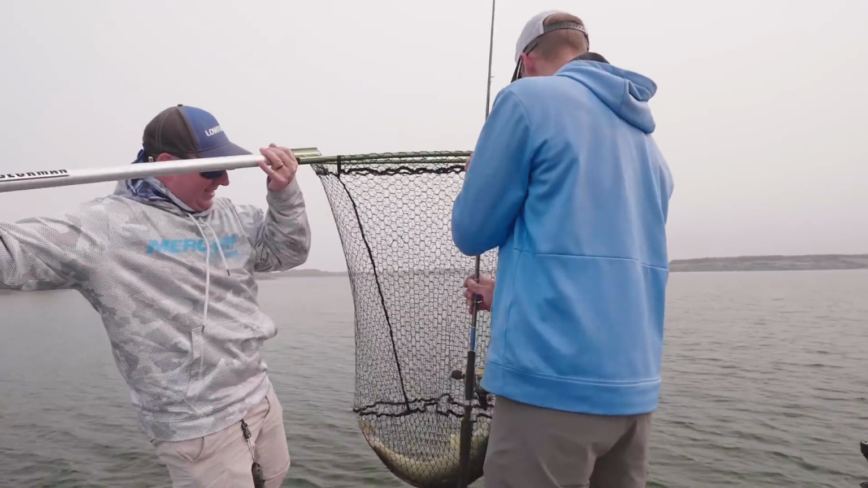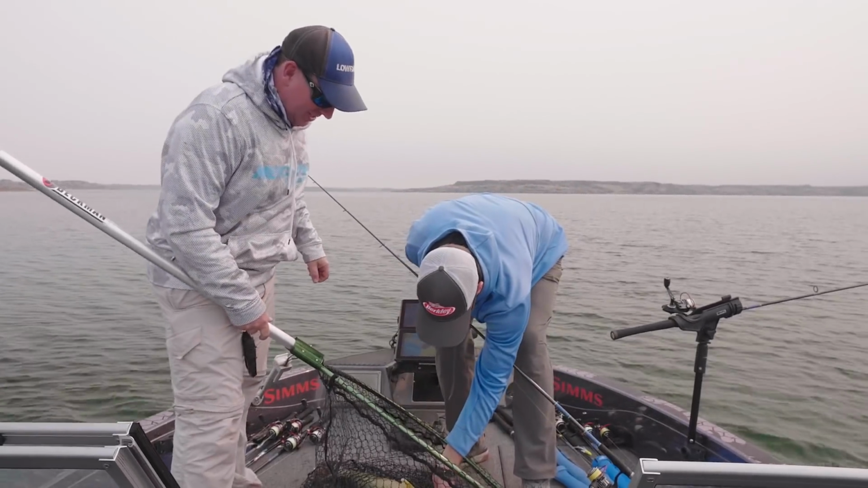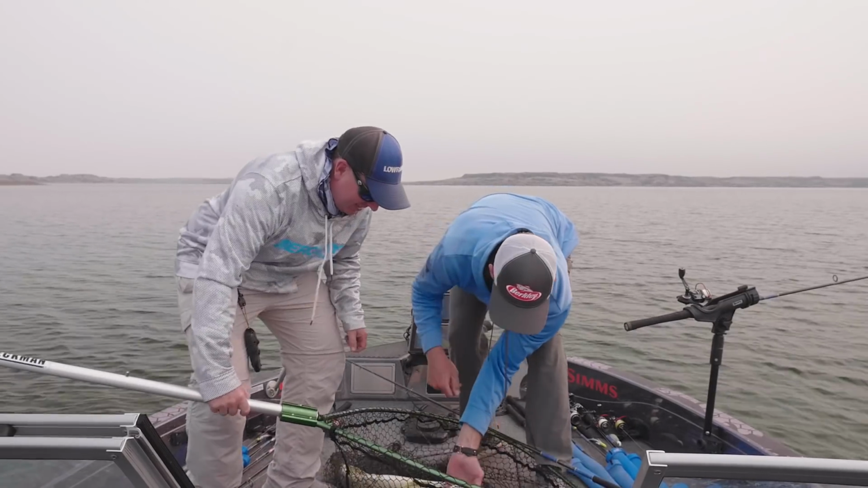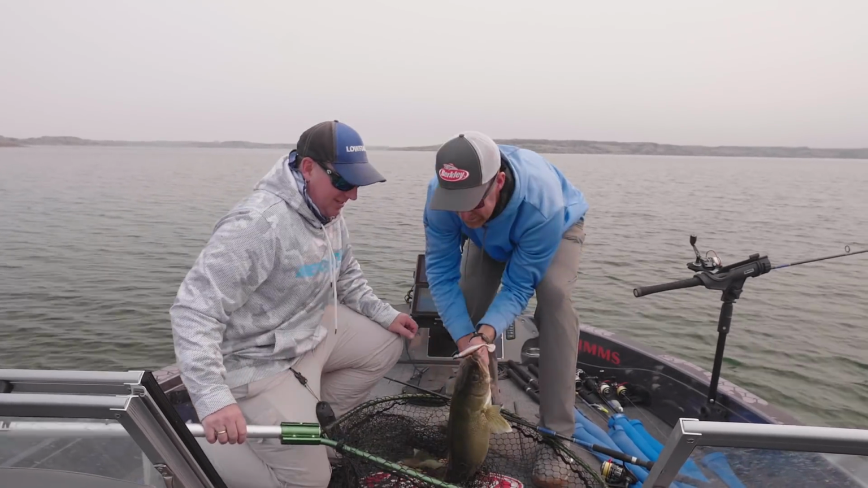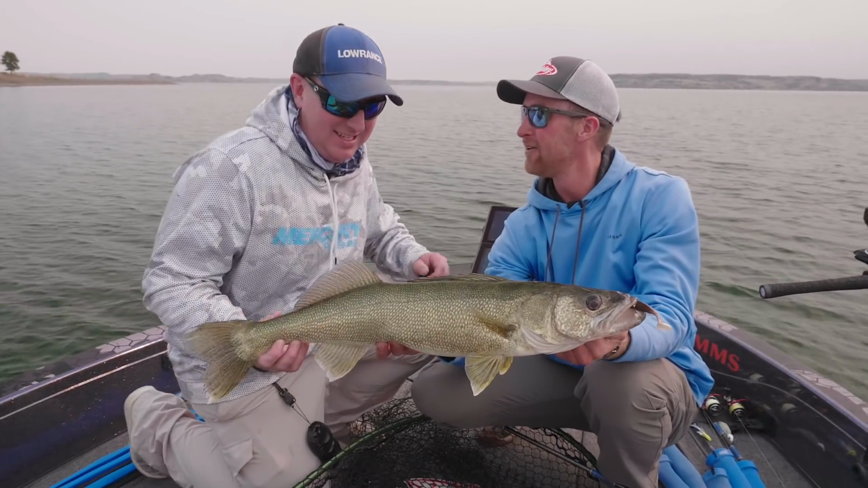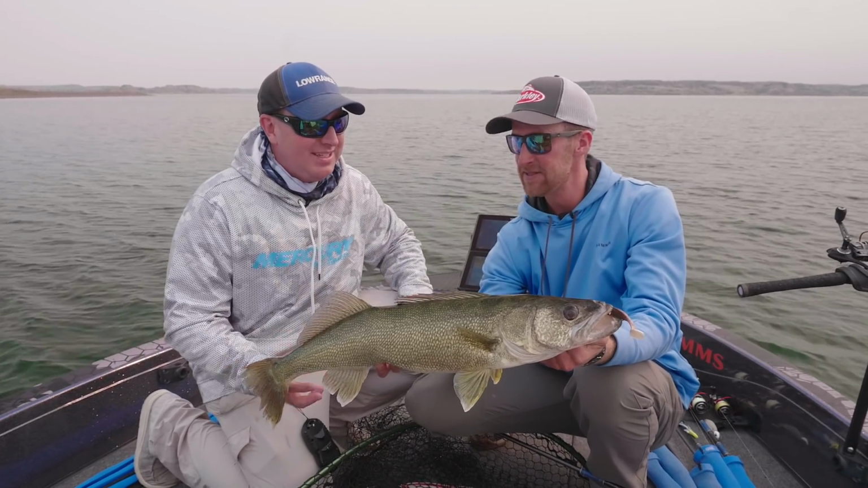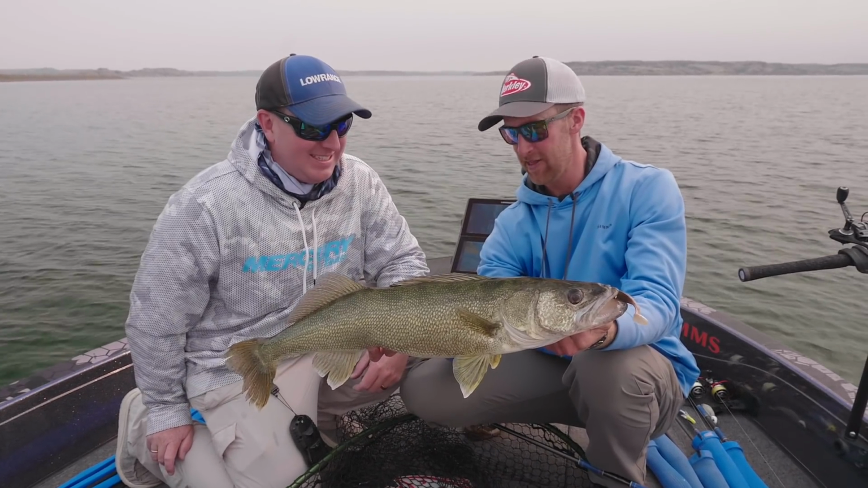Whoa! Look at that, John. Wow! That is a Fort Peck monster there. What a giant. Look at that thing. Just absolutely crushed the Champ Swimmer. Yep. Right on. I was pumping that thing out of the weeds, and you had just caught a fish. Yep, a pike, and it was literally the exact same cast, and all of a sudden, like, donk!